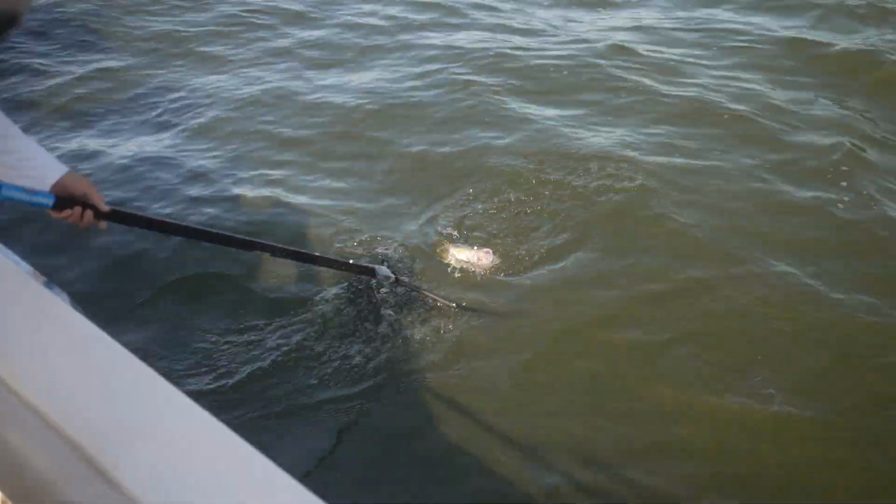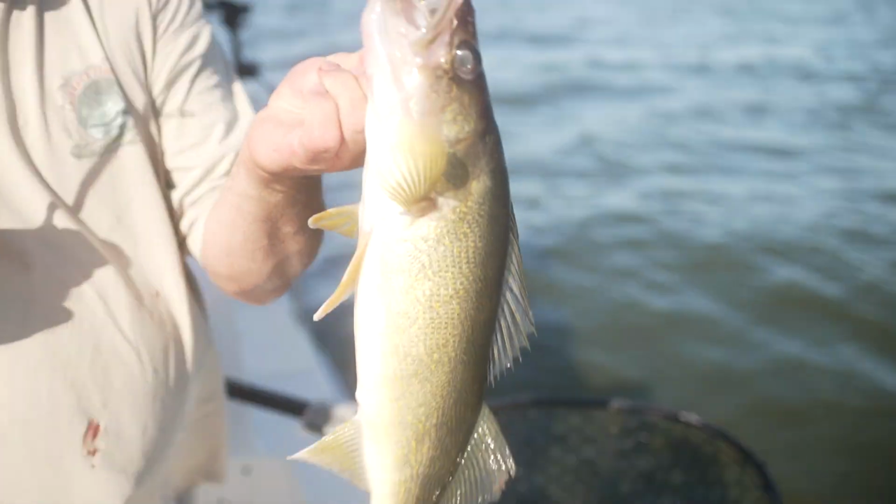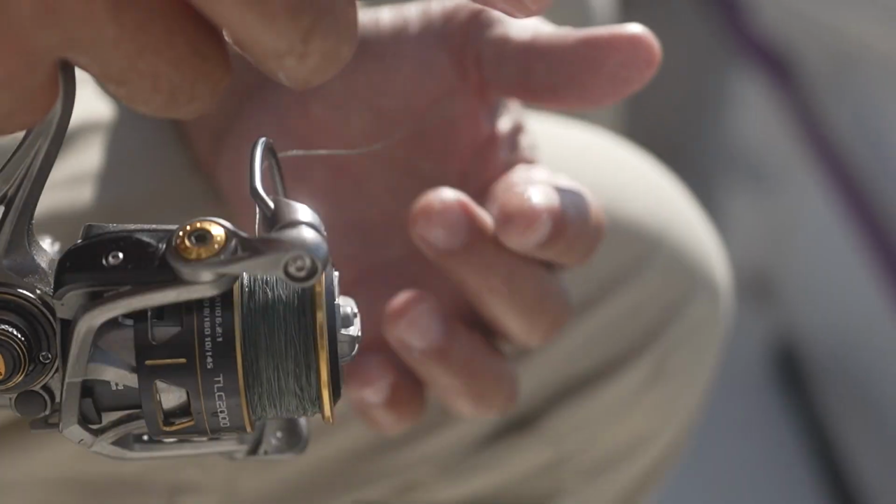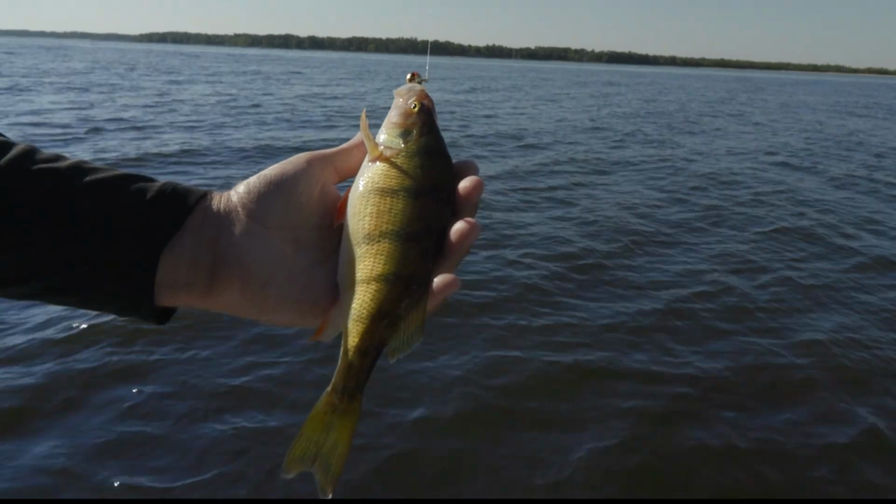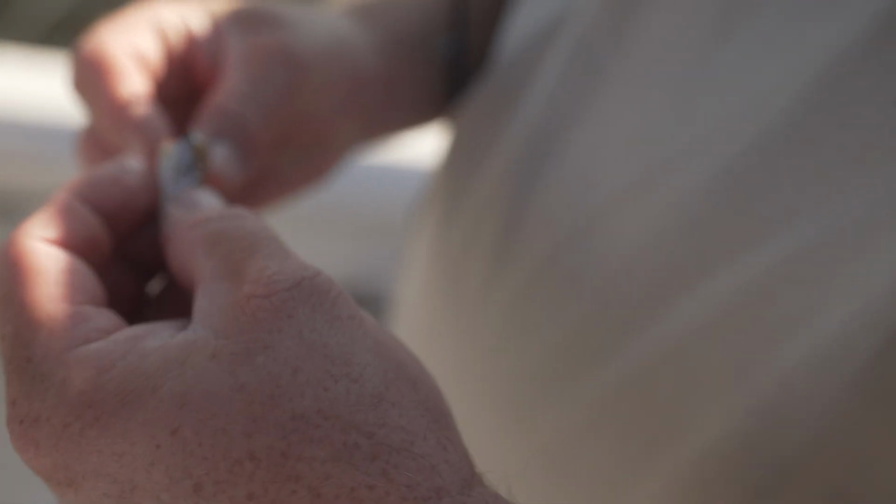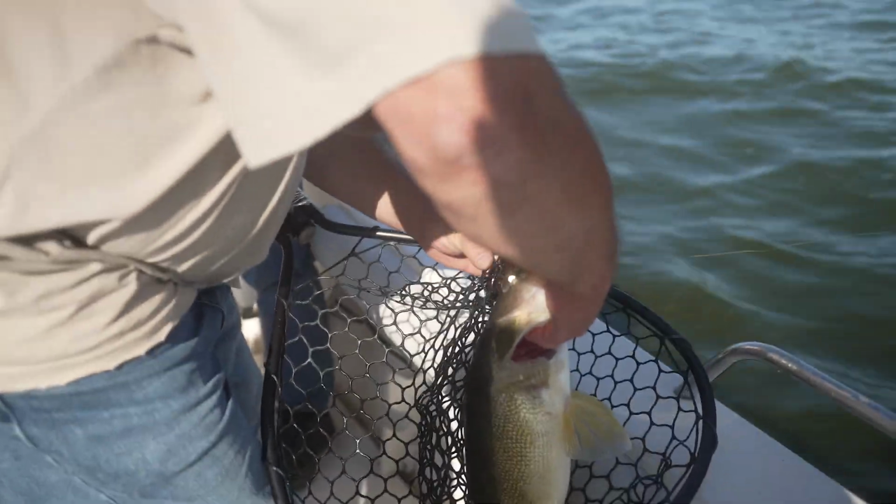It's known as the walleye capital of the world, and this weekend will put that reputation to the test at Lake of the Woods, Minnesota. While walleye may be the main attraction here, this is a multi-species lake. It's a common occurrence to find sauger, pike, smallmouth bass, and some really nice perch at the end of your line. We've got the perfect guide with us that'll share some tips, techniques, and really everything you need to know to make the most out of a trip to Lake of the Woods.